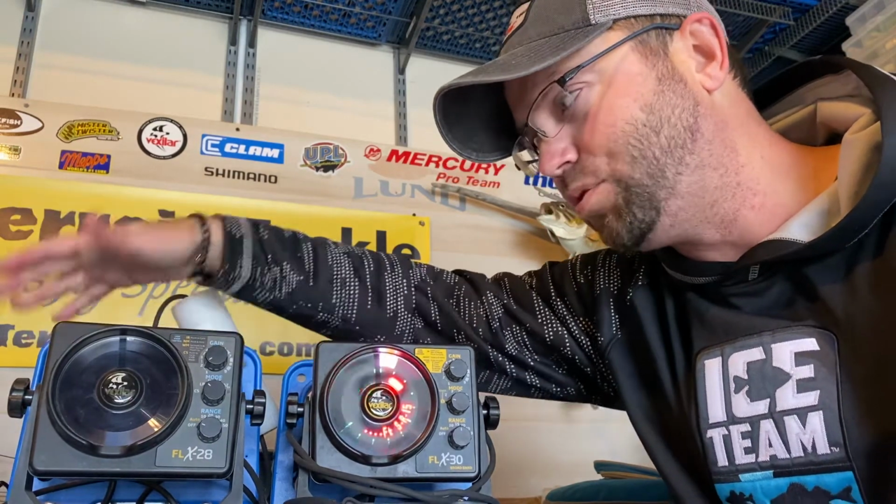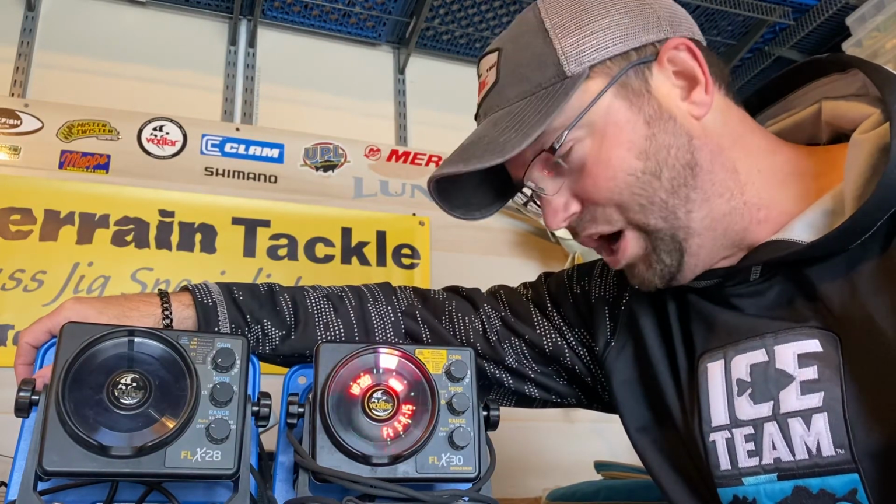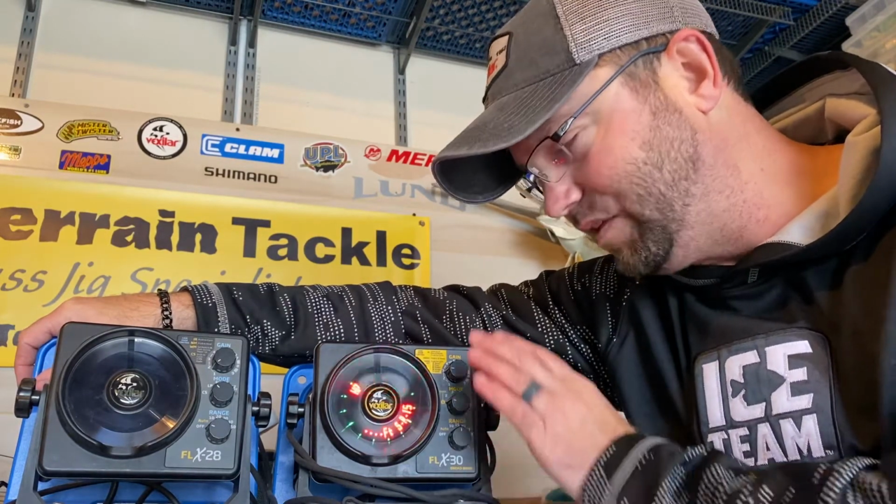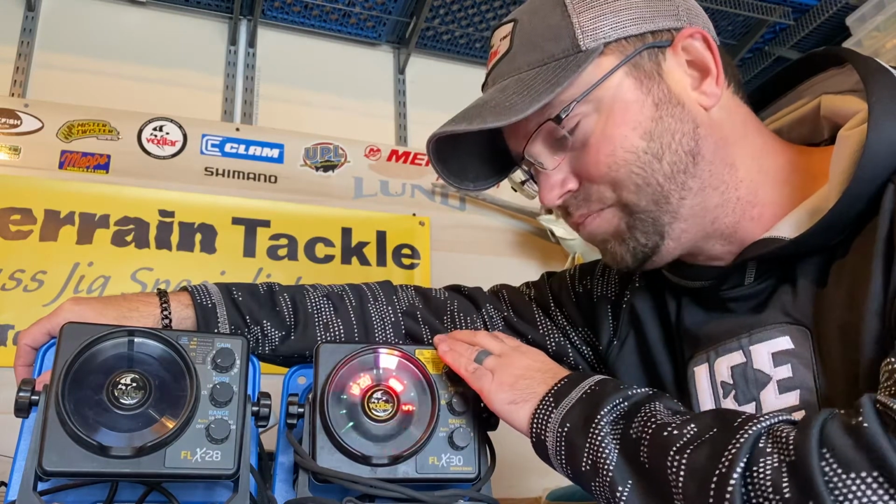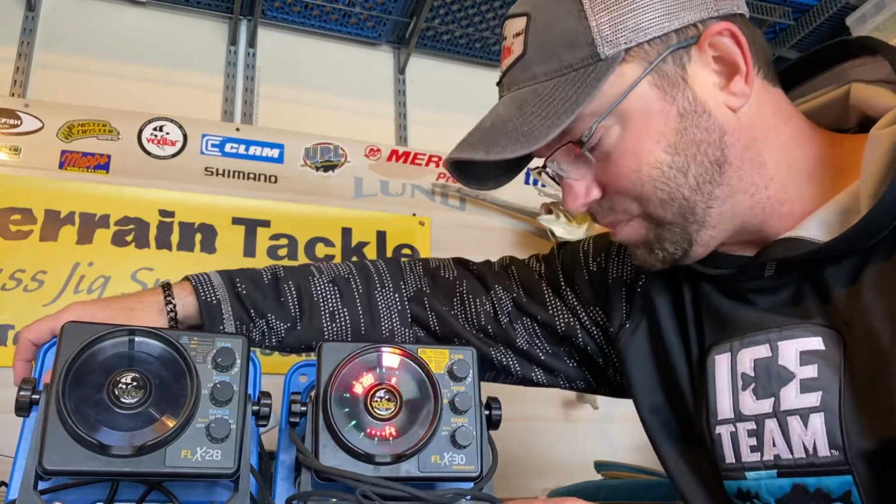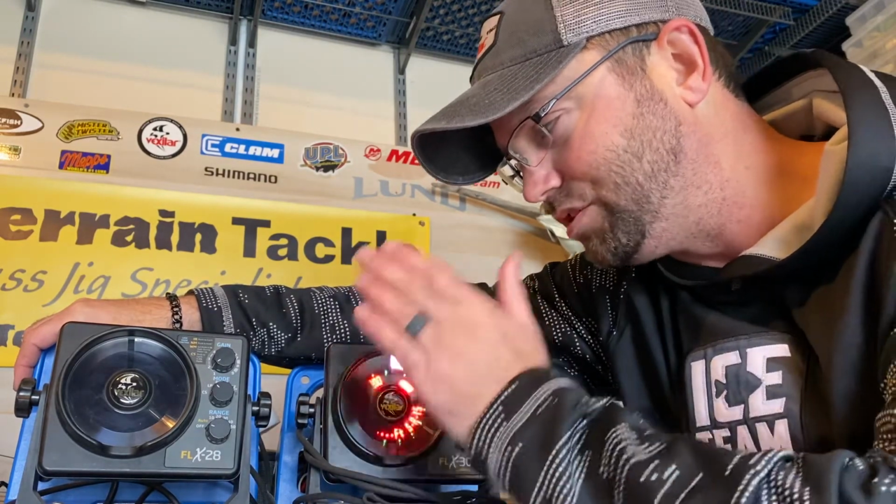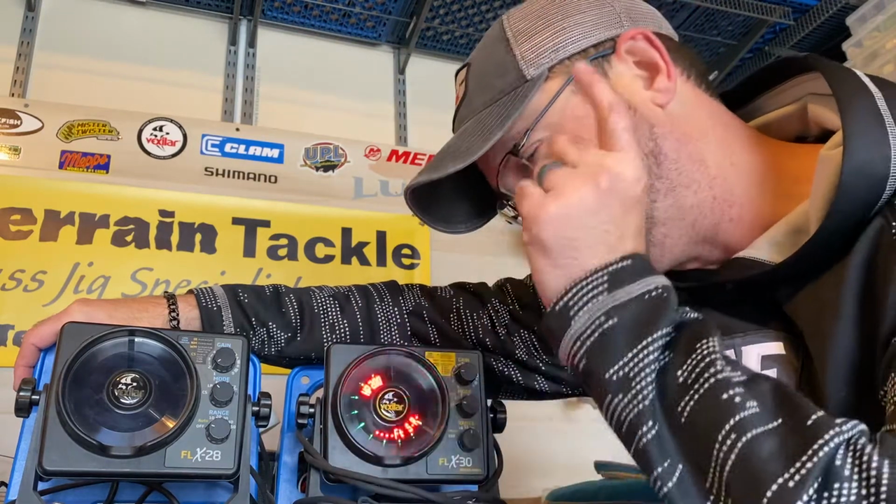So hopefully this answers some questions on the 28 and the 30. Again, we're all learning as we go. I'm excited to put some more time with this. I had this on my boat all summer long. Can't use the features that I like on the ice, but I did get a chance to play with it a bit. And from all practical purposes, this unit is every bit as rock solid as the 28. But like I said, it's the 28 on steroids.